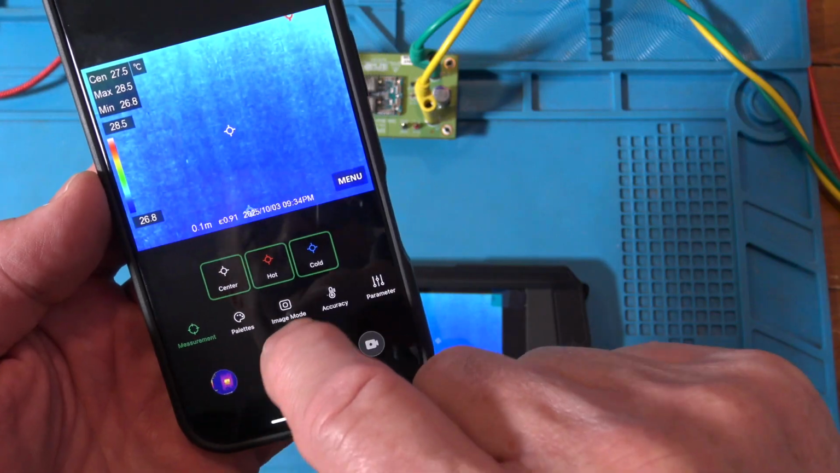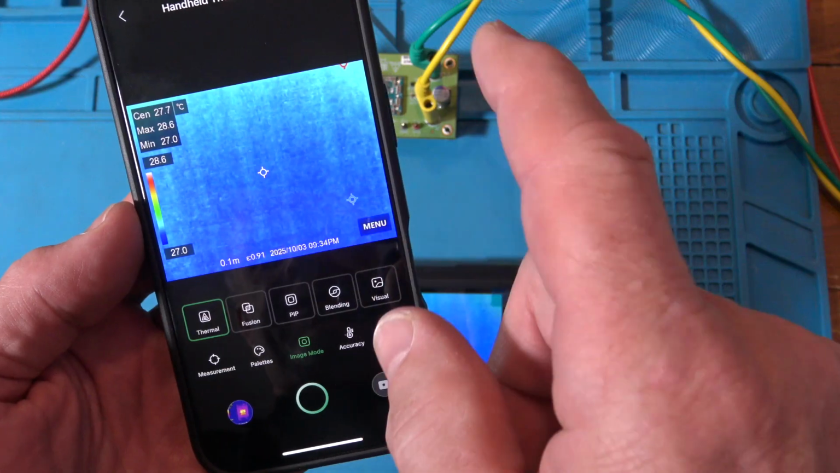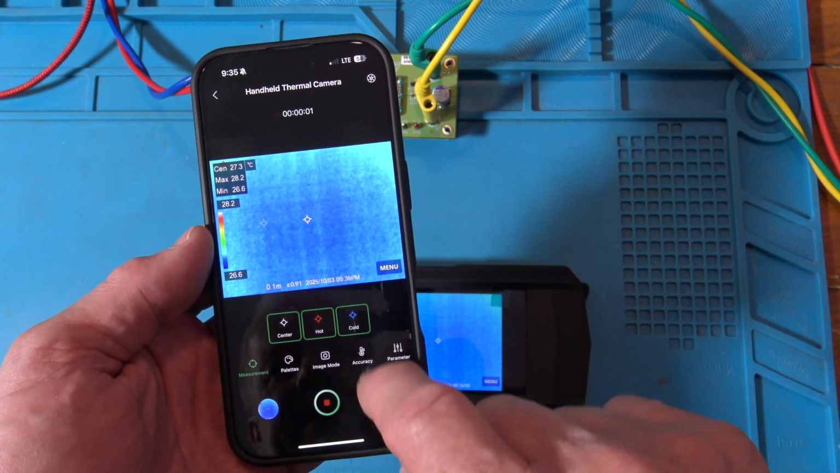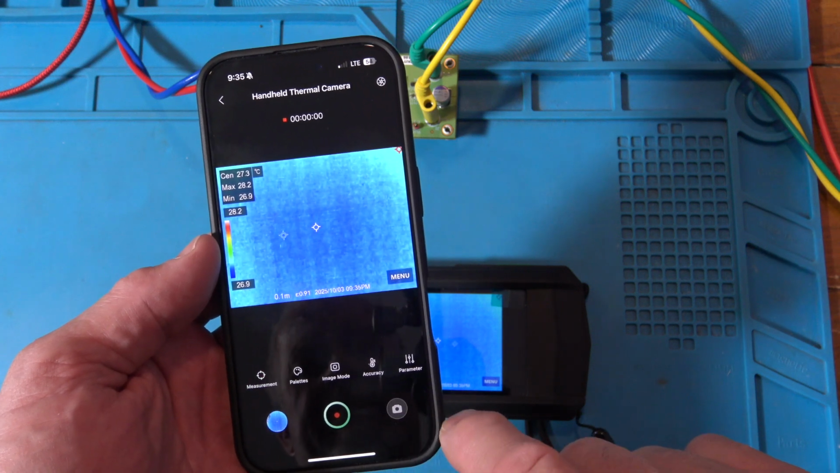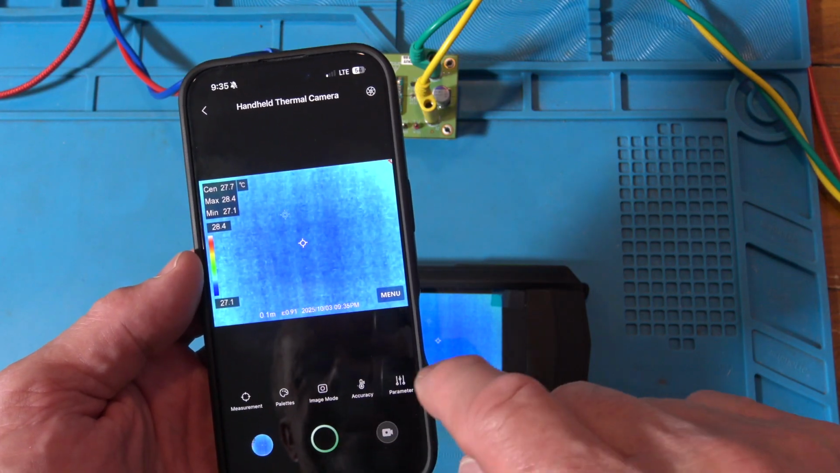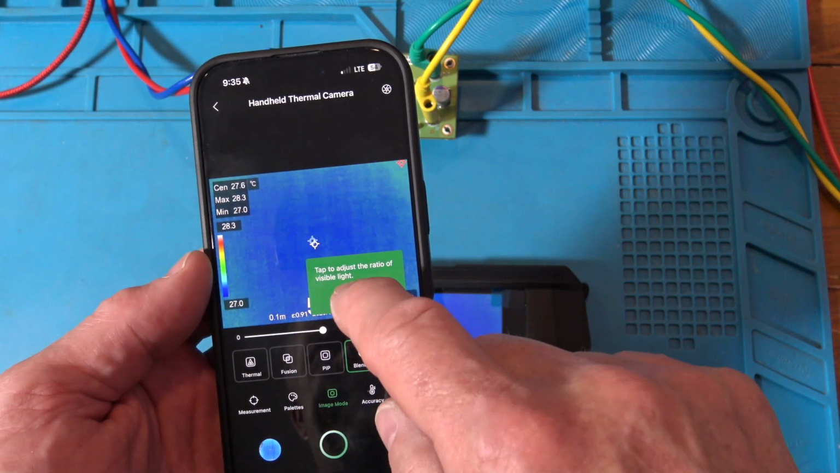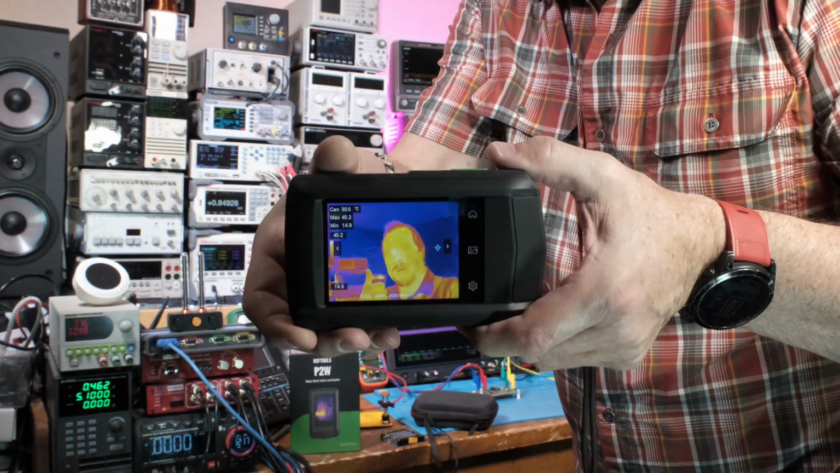You got your measurements. Now look, you got the same measurements, same palettes, image, so it's all the same stuff. It's just repeated on this videotape. If I want to start recording, I'm on video right now. I can just start recording. I can stop it. I go back to camera, and then I just take a picture like that. So you got all the same settings. So Fusion, all the different setups. So there you go. The app works easy.